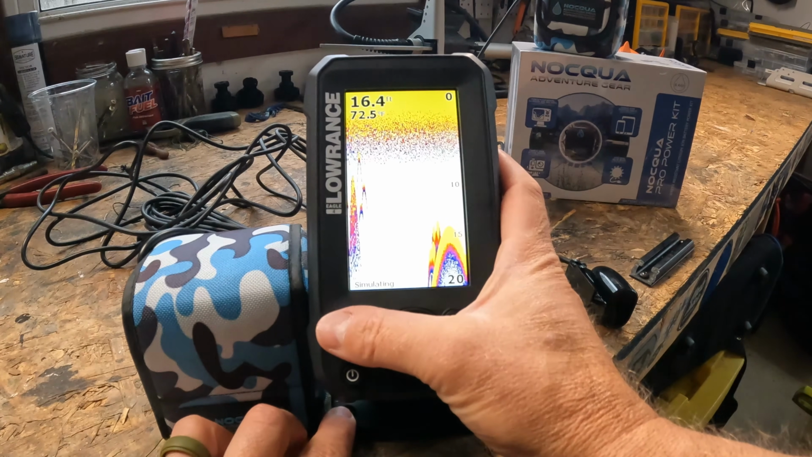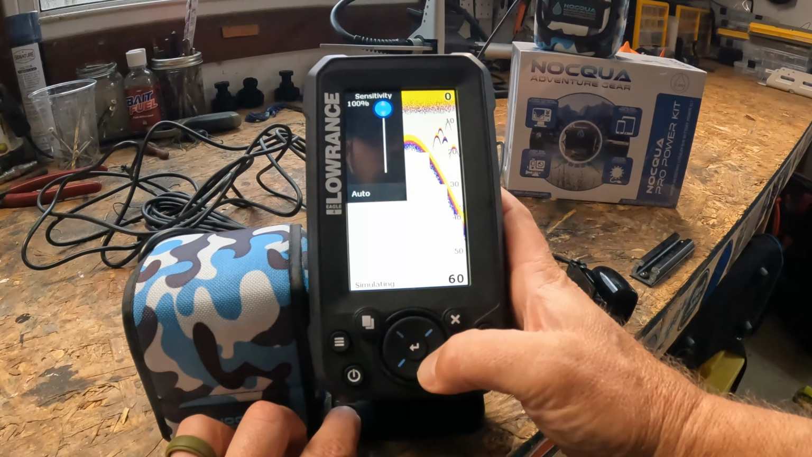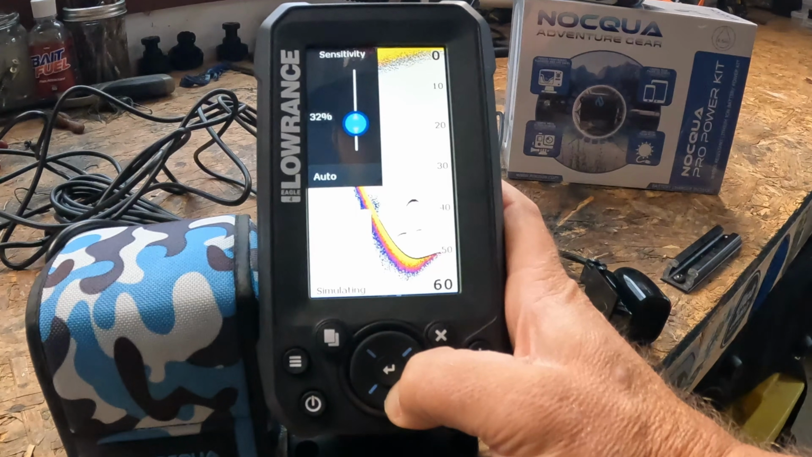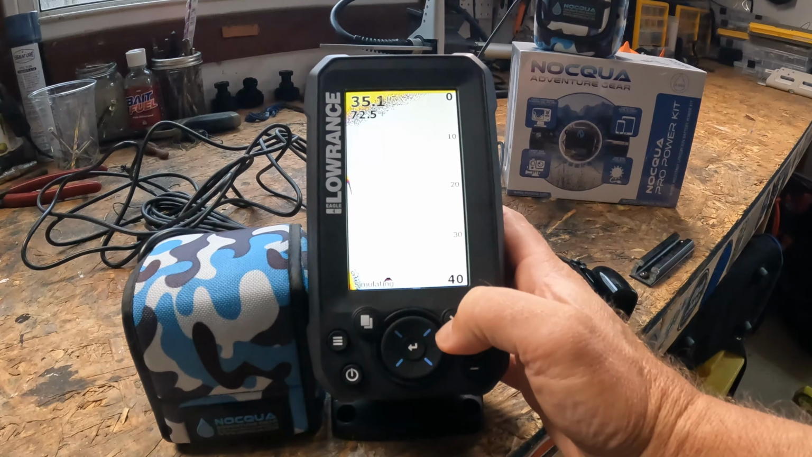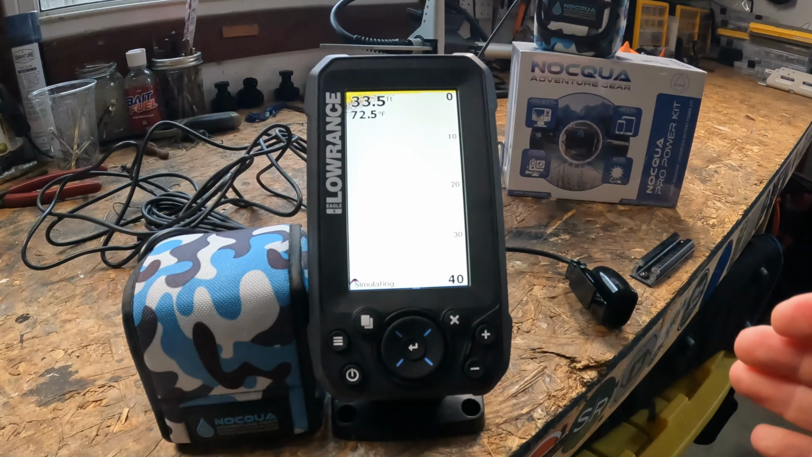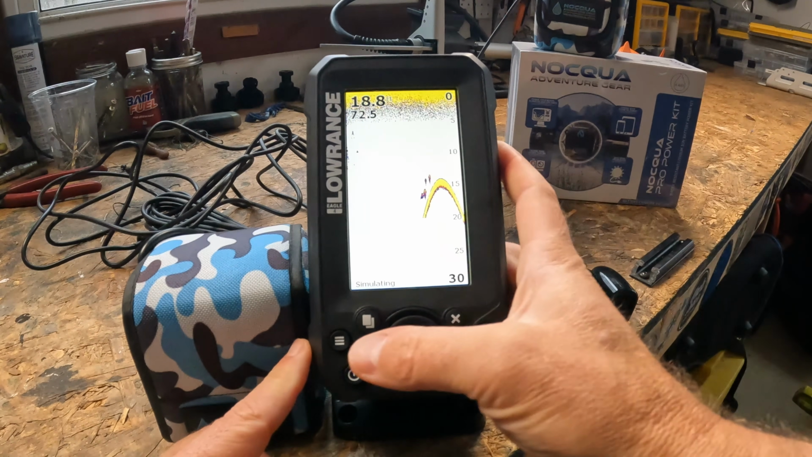Now on the flip side, when you turn that sensitivity down, go down the menu button, sensitivity, and we're going to go all the way down to 0. It's going to take a second. A few moments later. 0, hop out. And you guys will quickly see nothing is showing, right? So it's going to eliminate the screen clutter, but if you go too far down, it's not going to show you anything. And so what I like to do is just set that on auto.